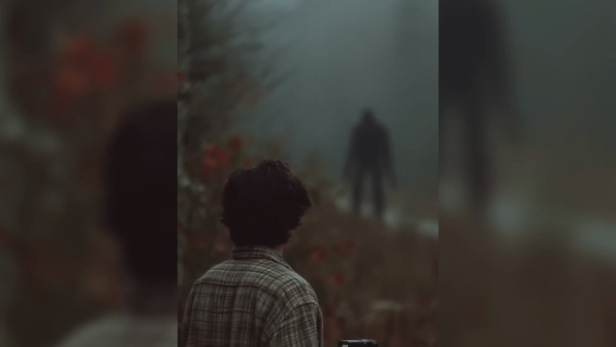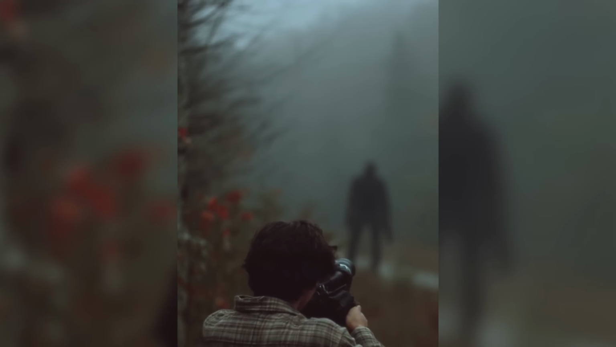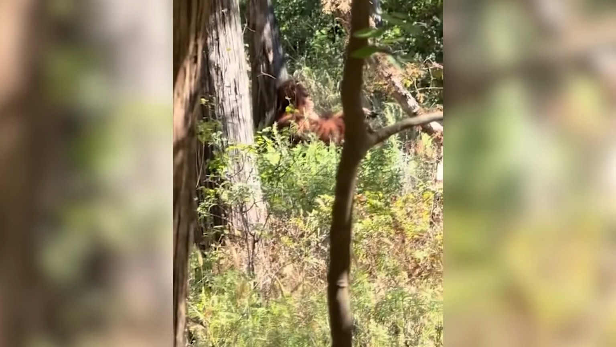Something enormous walks past a tent, towering over two grown men in the exact same spot. One trail camera captures something so strange that people are still arguing about it nearly 20 years later. And a trail camera in Missouri captures a figure in a creek several feet taller and wider than a 6-foot man standing in the exact same spot. This is more trail camera footage that could finally prove Bigfoot exists.